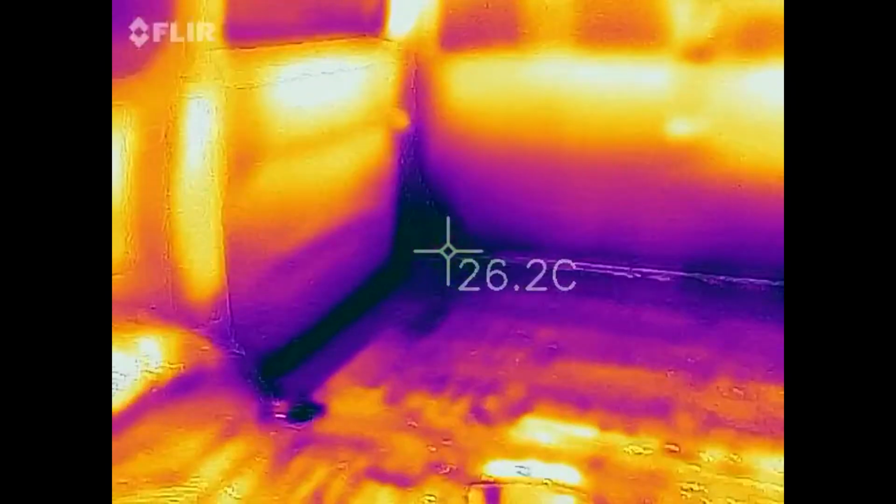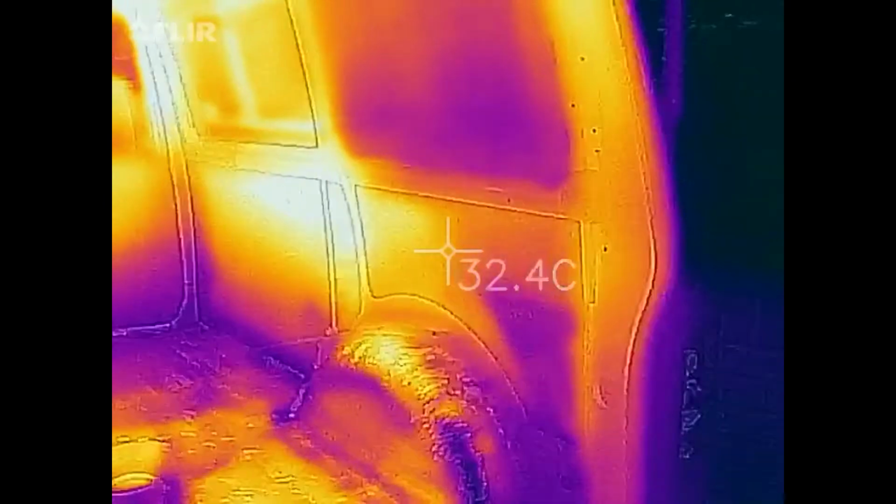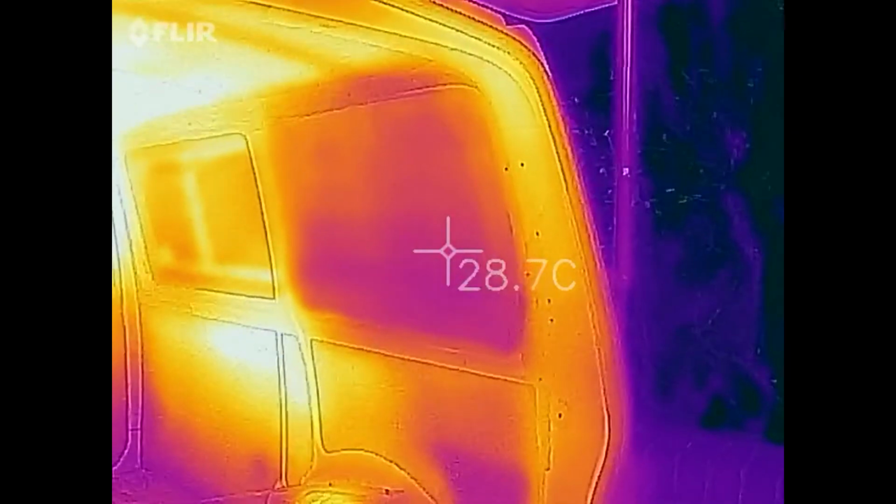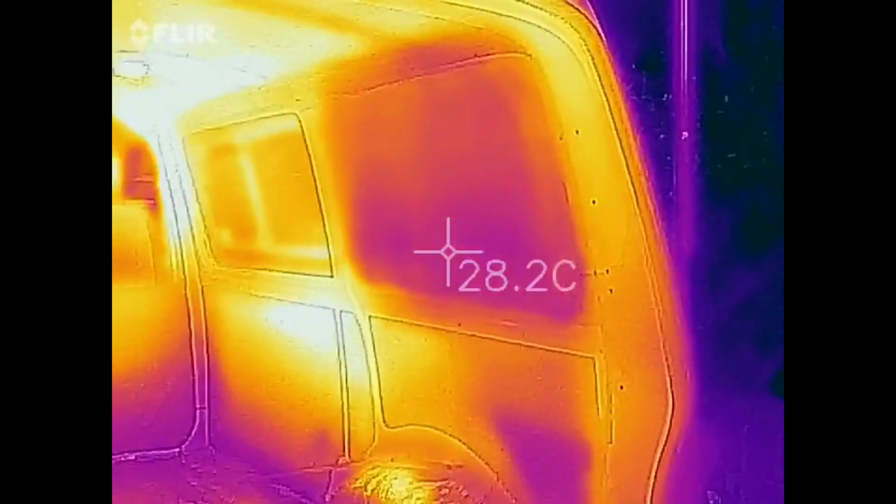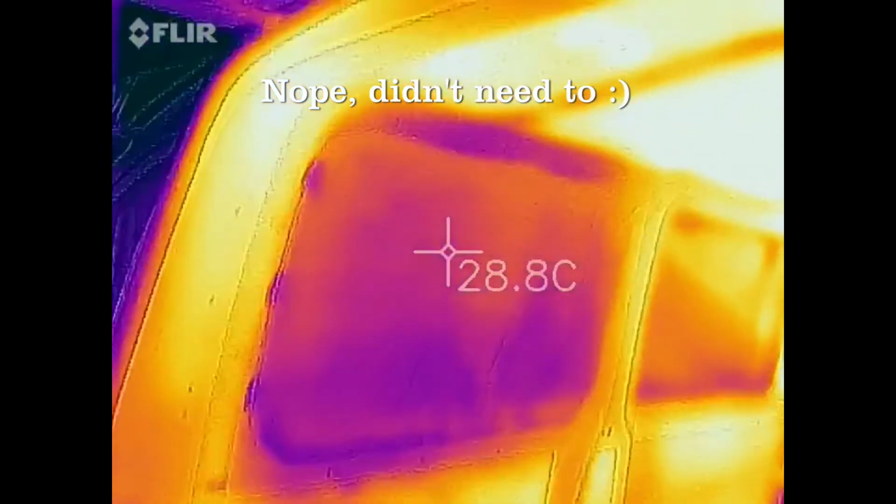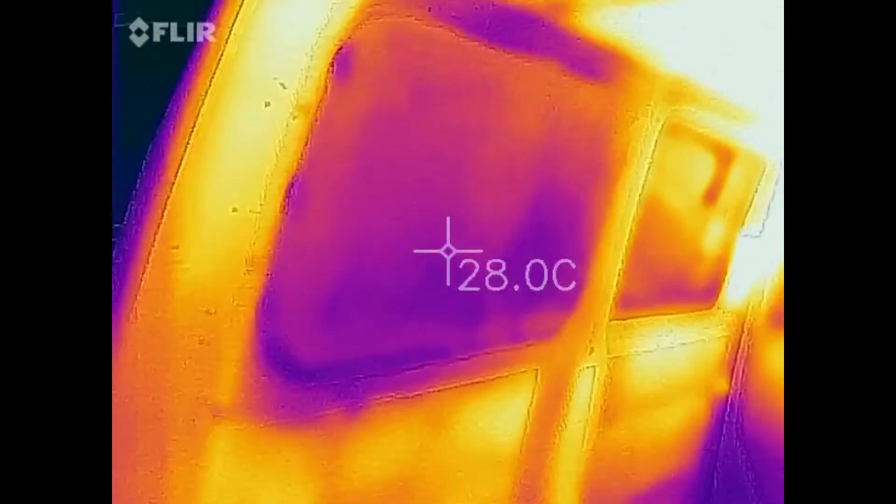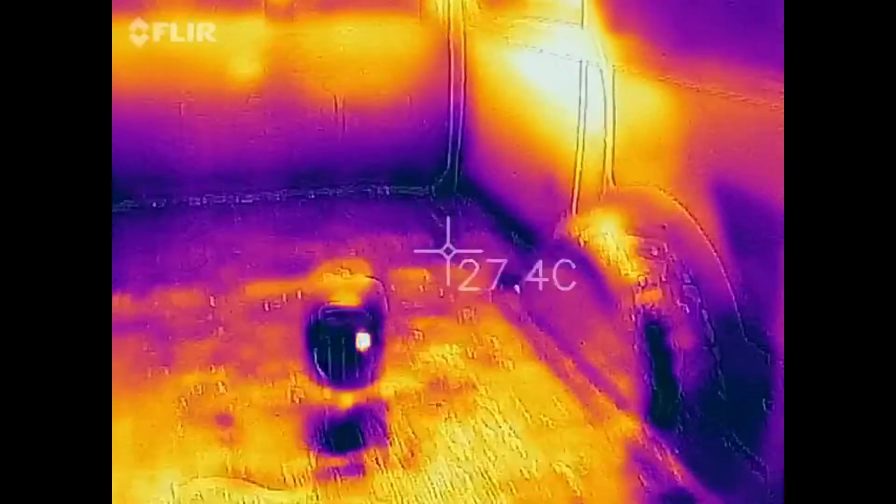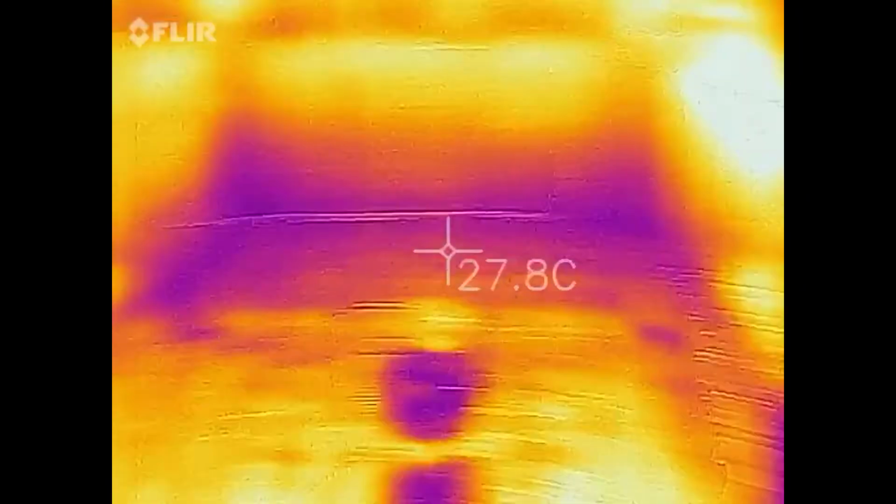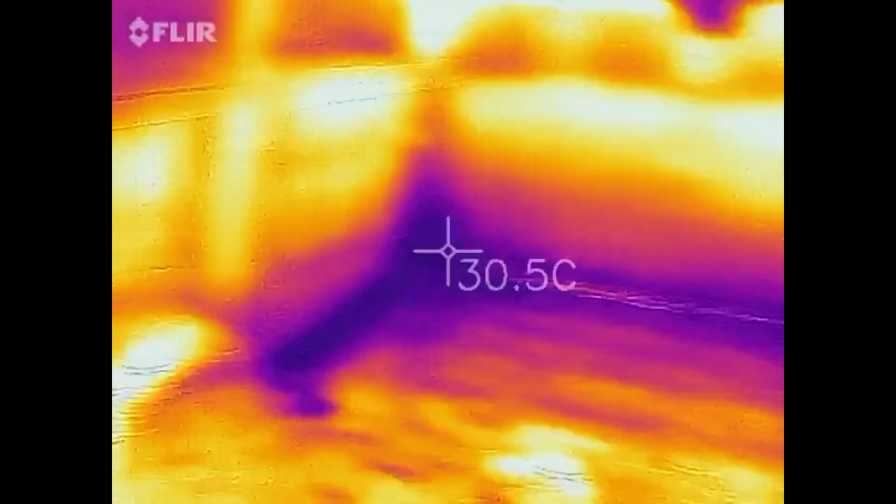So all these things are good to look at. I don't think I need to change the insulation at all. I think that's more than enough. I might put some extra insulation on there before I put the lining kit on. Down that side as well. So yeah, that's going to get some extra insulation up there. May shove a bit more in there as well, and a little bit more down there. Other than that, that's it.